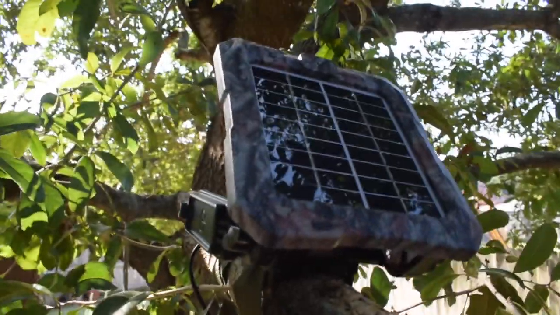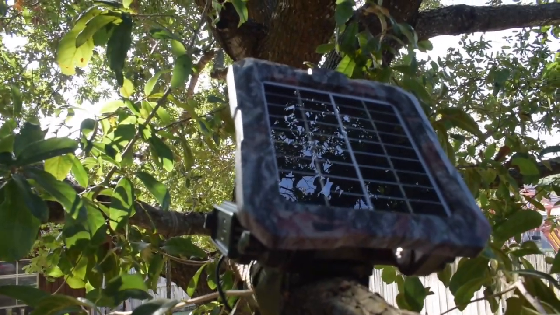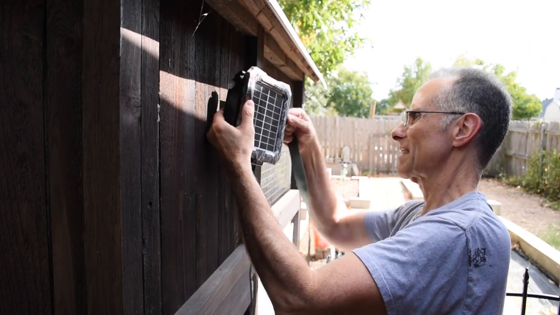But I will say the solar panel has been a godsend. I spent a little extra money for that. Has rechargeable batteries in it. I keep alkalines in the actual game cam itself, just in case we have cloudy days, which we had a couple of, but it never misses a beat. It's always charged up, ready to go. It's always on. That's been great. So I would recommend, if you're going to get that game cam, get the solar panel to go with it. It's sold separately, of course.